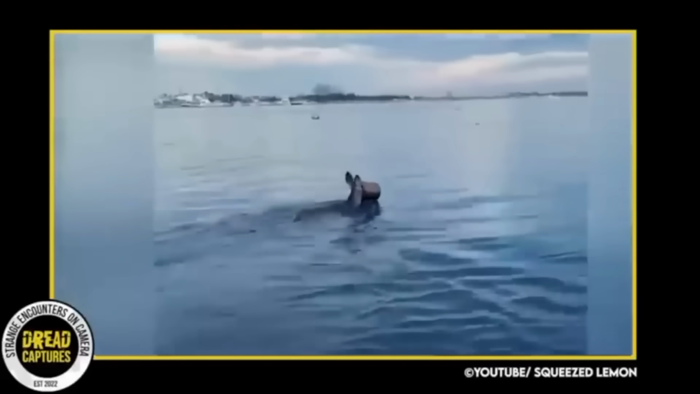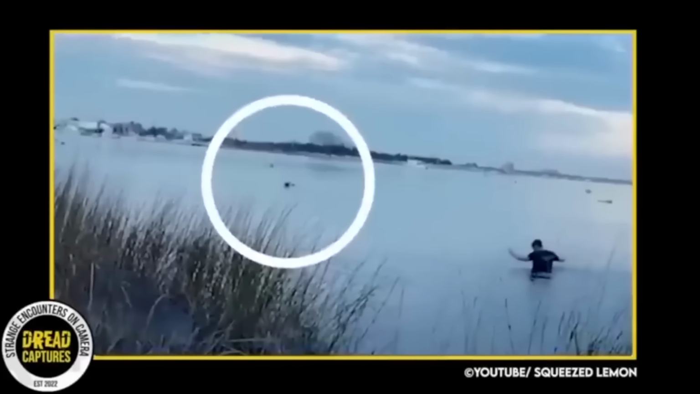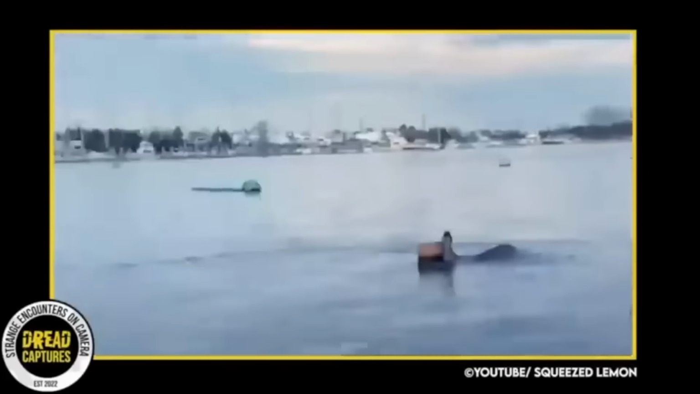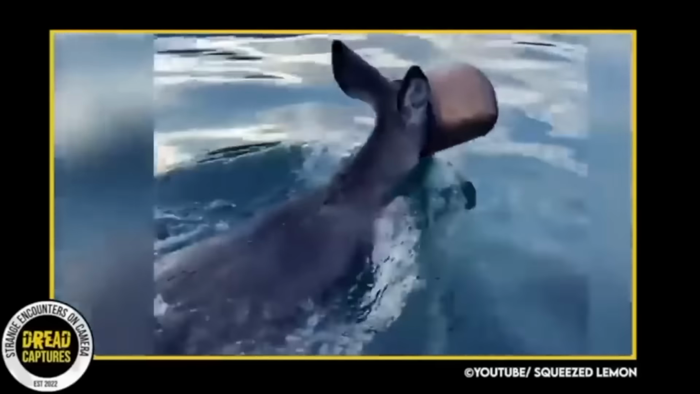A Good Samaritan story here, as last January a man came across a deer in distress. The poor thing was swimming in circles in extremely cold weather and appeared to be disoriented. And upon closer inspection, the man realized that a paint bucket was covering her eyes and her nose and mouth, making it difficult for her to breathe.